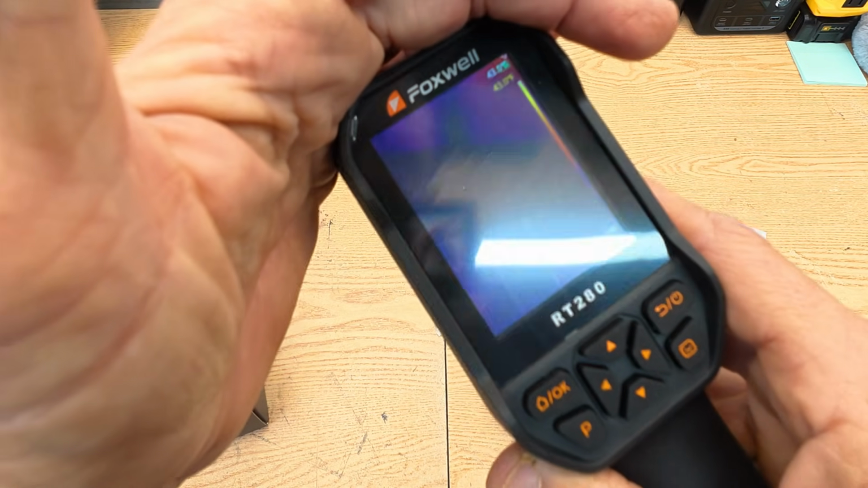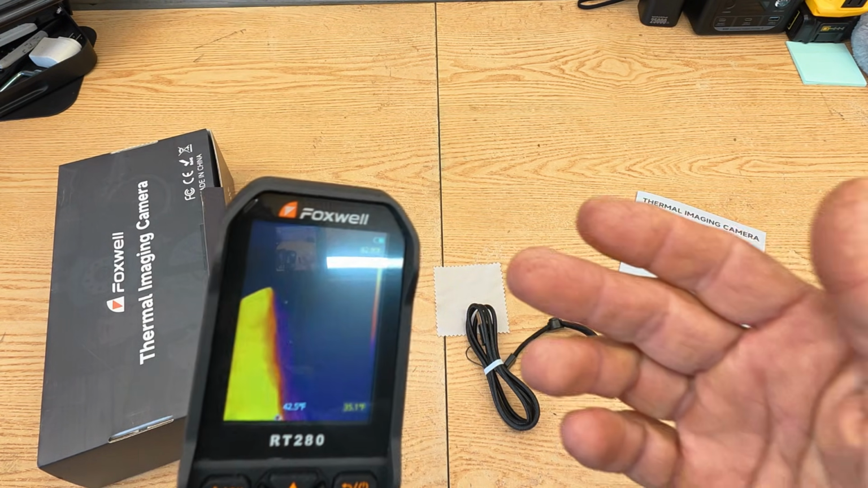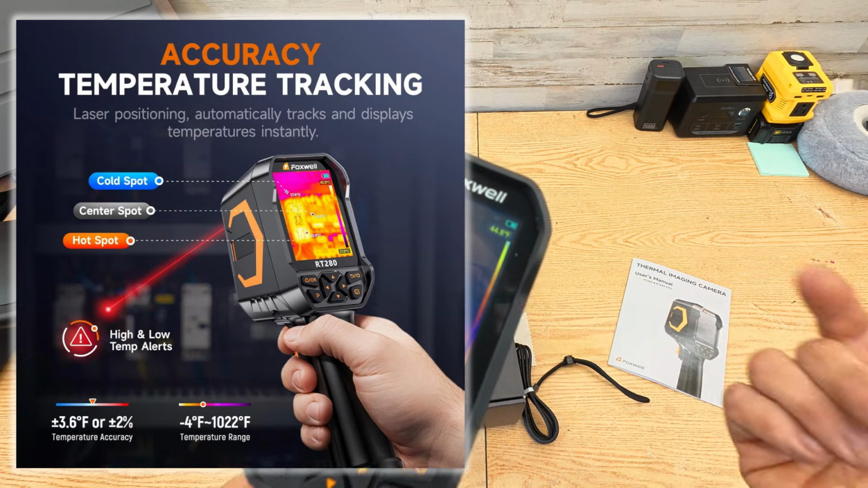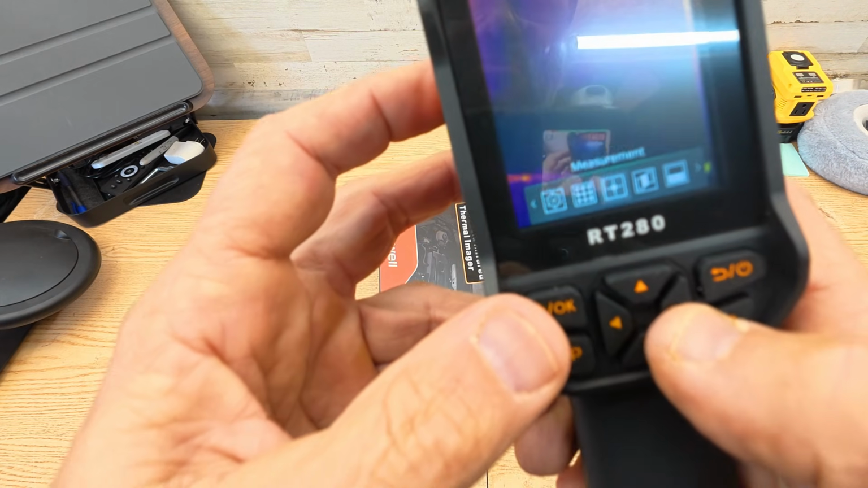I don't know how well you can see it right there, but let me just show you how this thing works. So this should be great for anyone that's doing like electrical work, where you could check the temperature of your wires and see if you've got blown capacitors or something like that. Hit the OK button there. It brings up this menu.